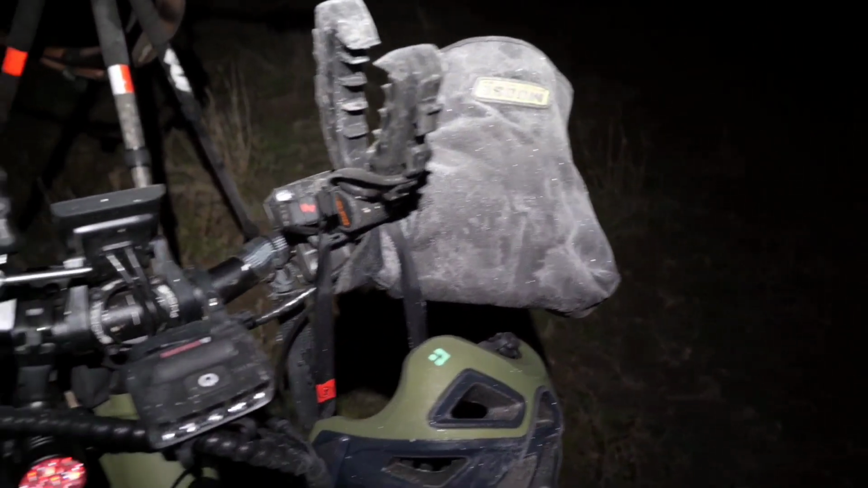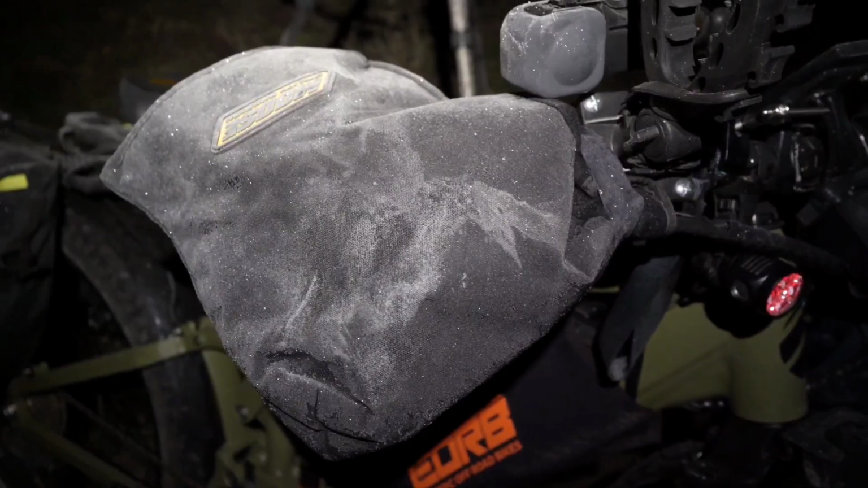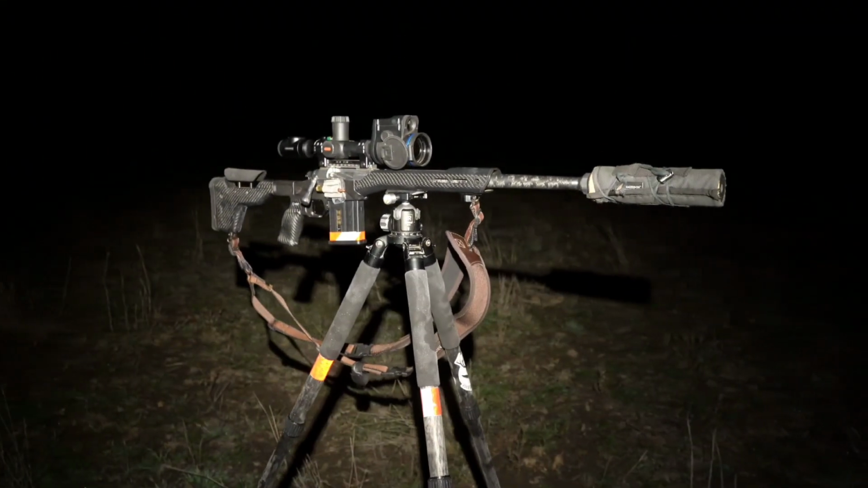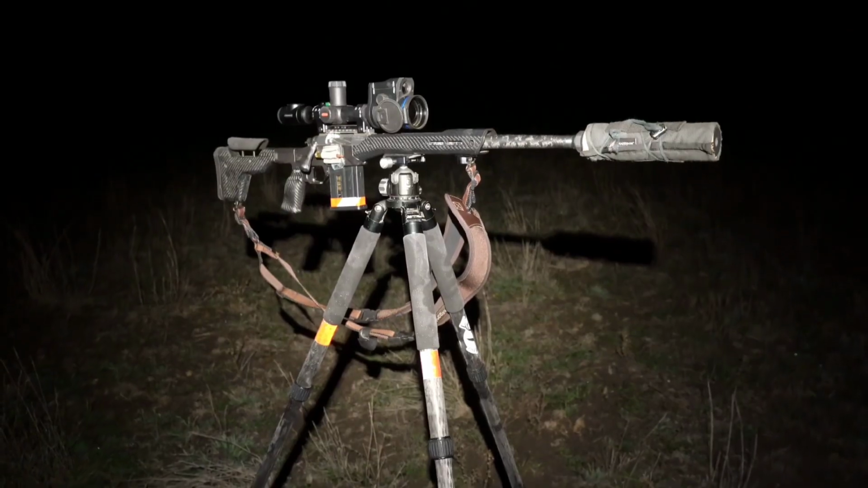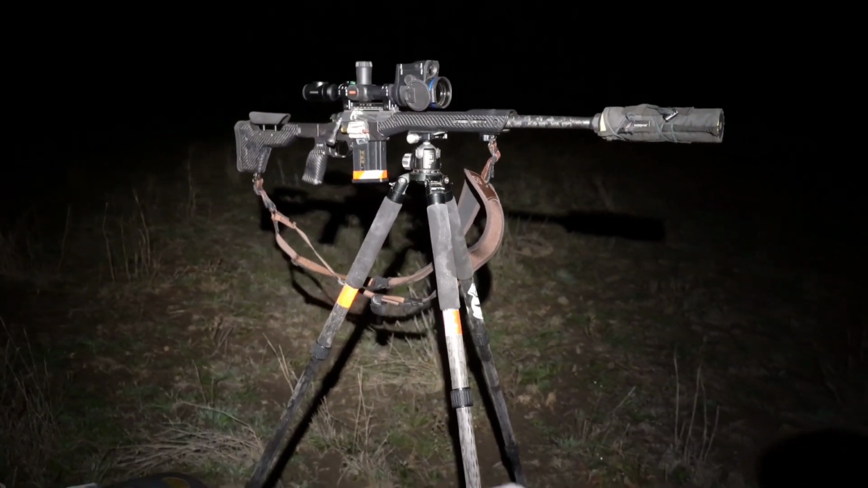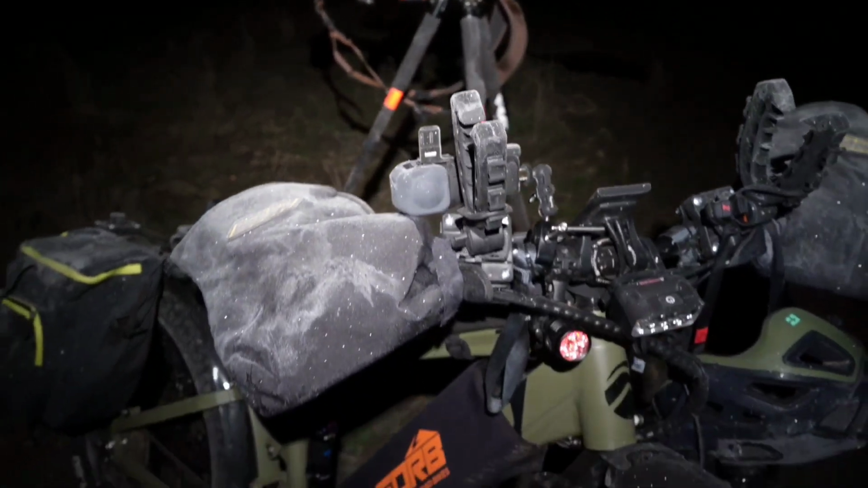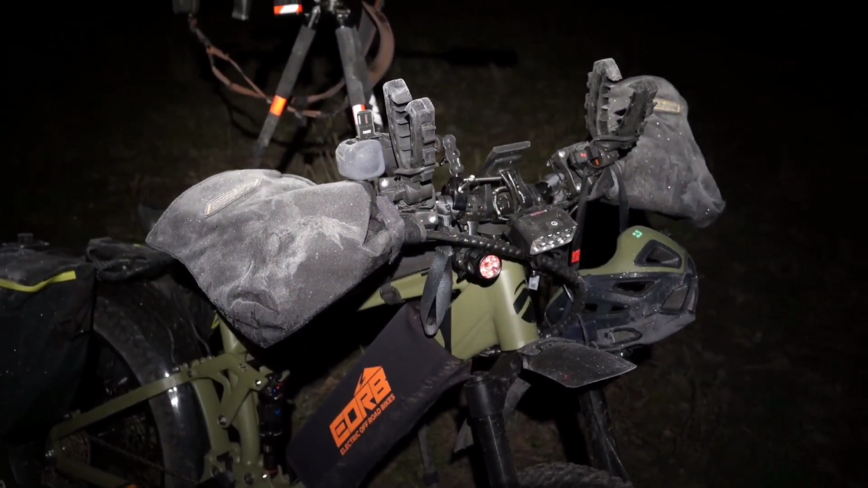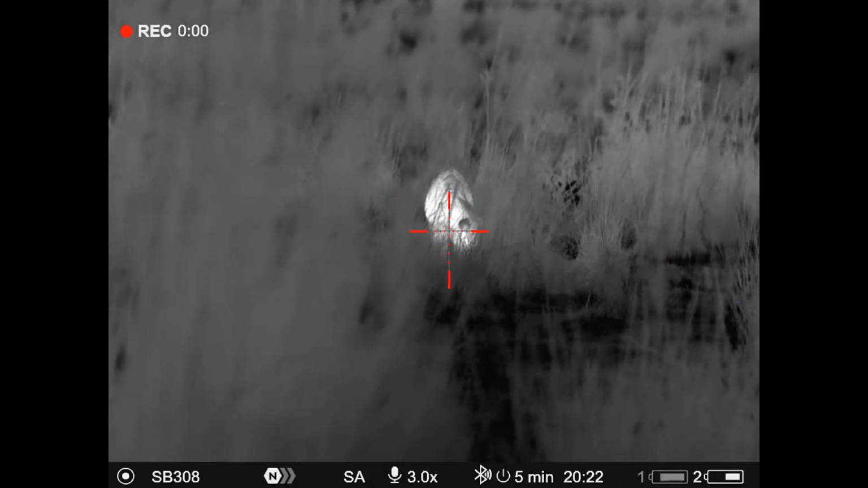Look at all that sparkle on this bike. It would be a few degrees below zero quite easily. I just shot some pigs before and handled the rifle without gloves on for a bit better dexterity. And I must say my hands were rather sore after a few minutes. If someone asked me what clothes should you wear in weather like this, the answer would be all of them.